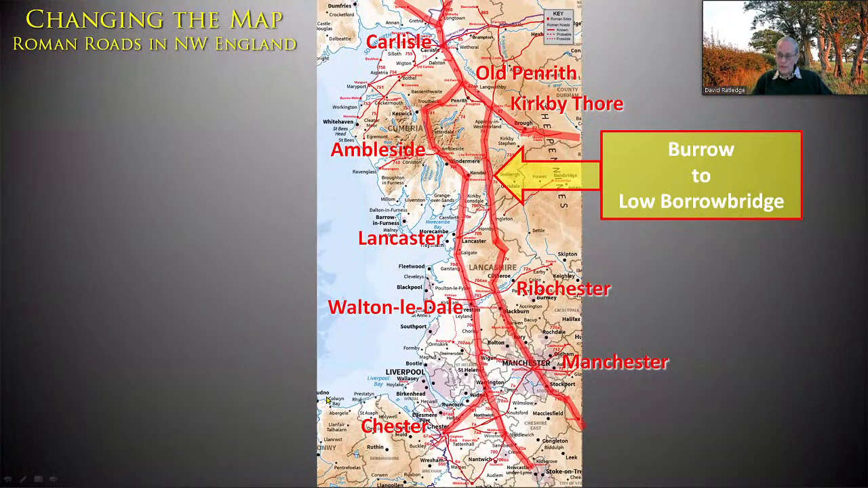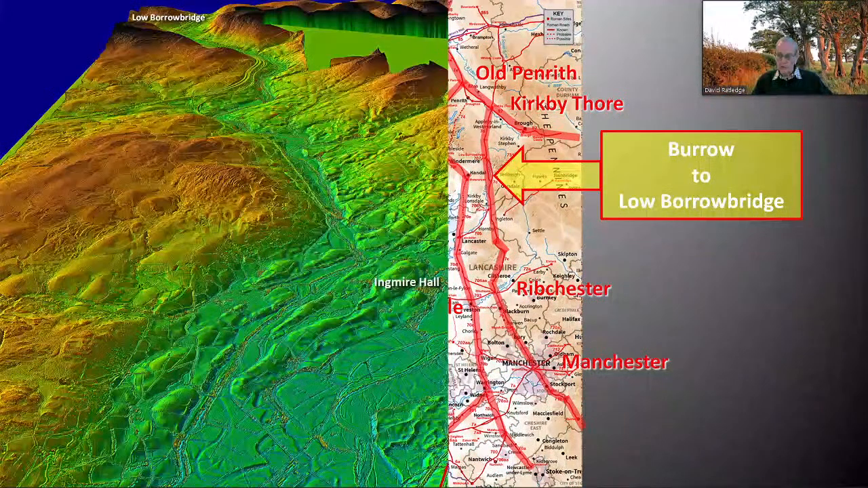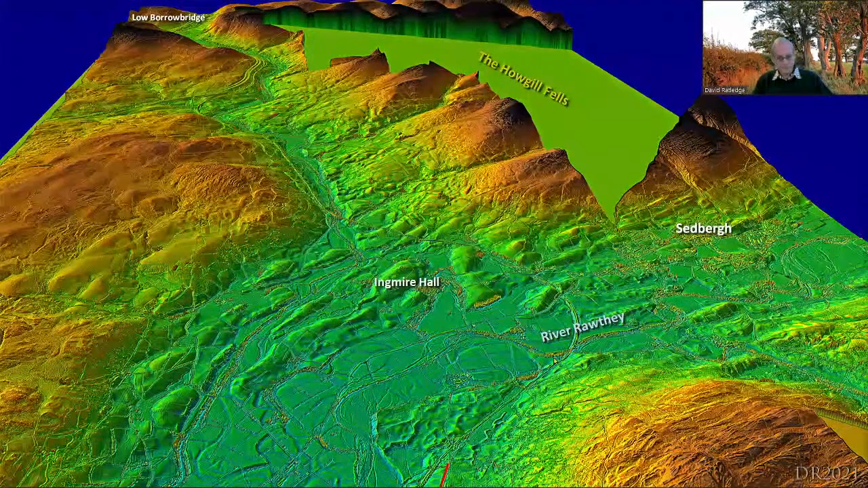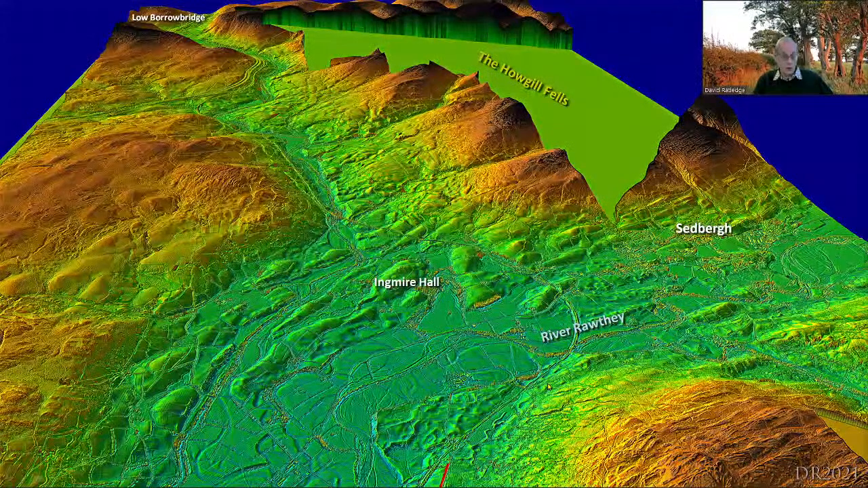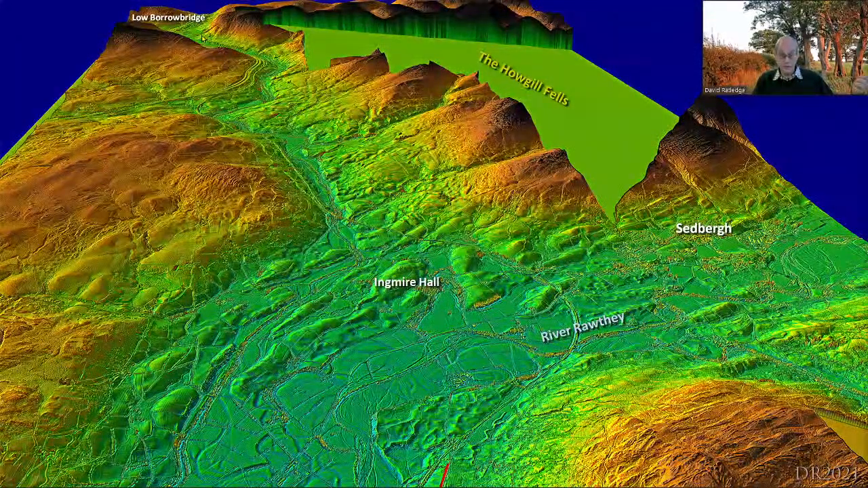So we've got to Burrow. Let's see if we can get into the Lune Gorge, to Low Borrow Bridge. Now the road was known pretty well, apart from at Sedbergh where it crosses the Rawthey and was washed away, or thought to be washed away. Low Borrow Bridge is up in the Lune Gorge there. Another relatively easy route through the hills.